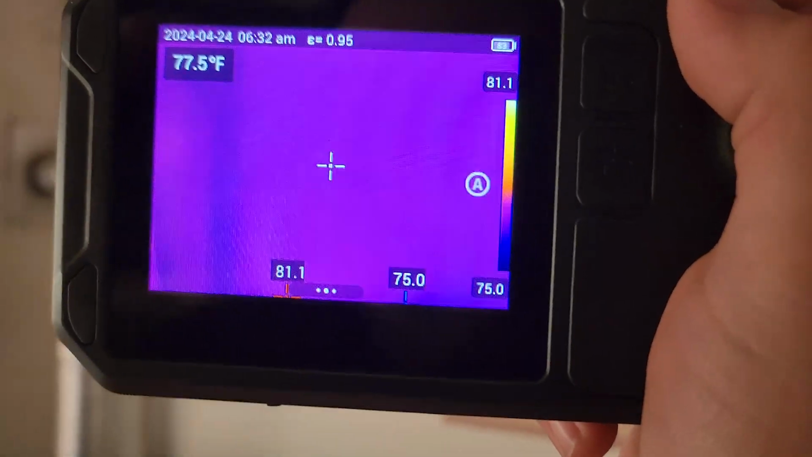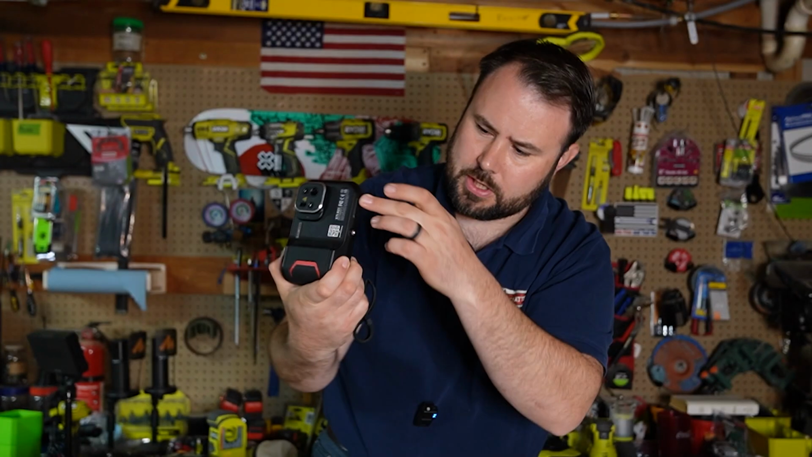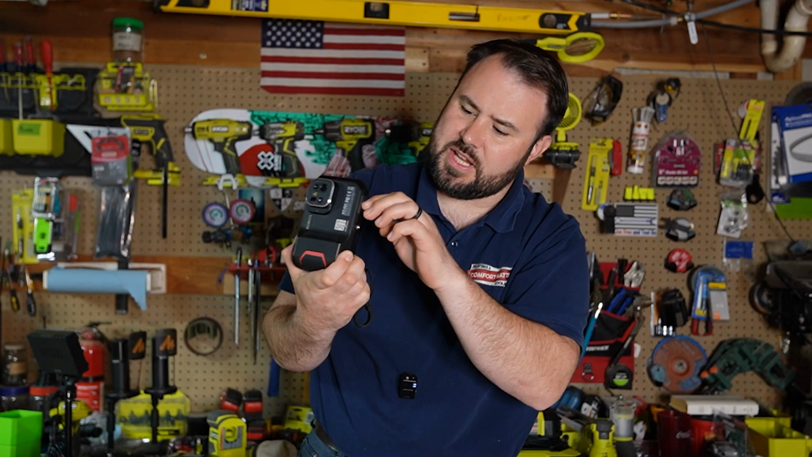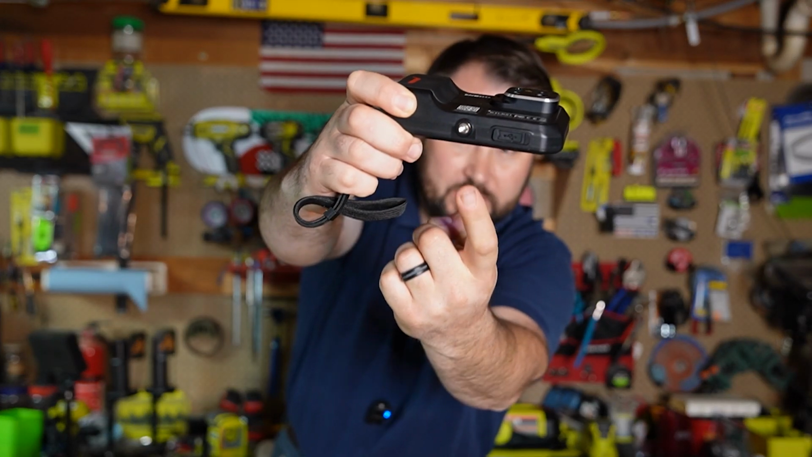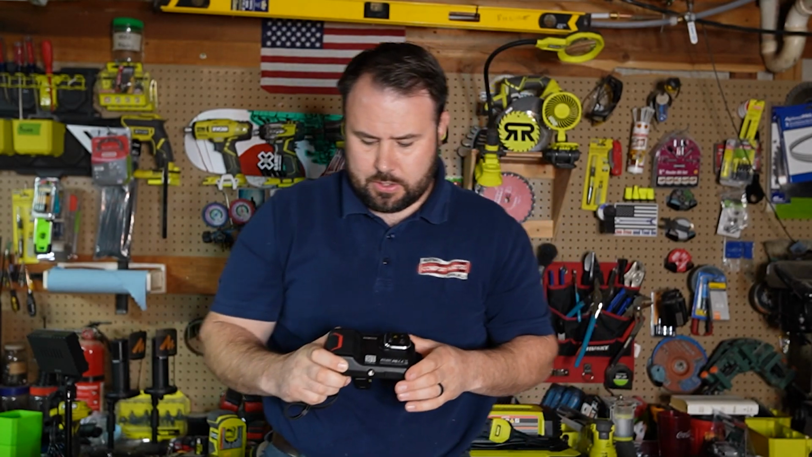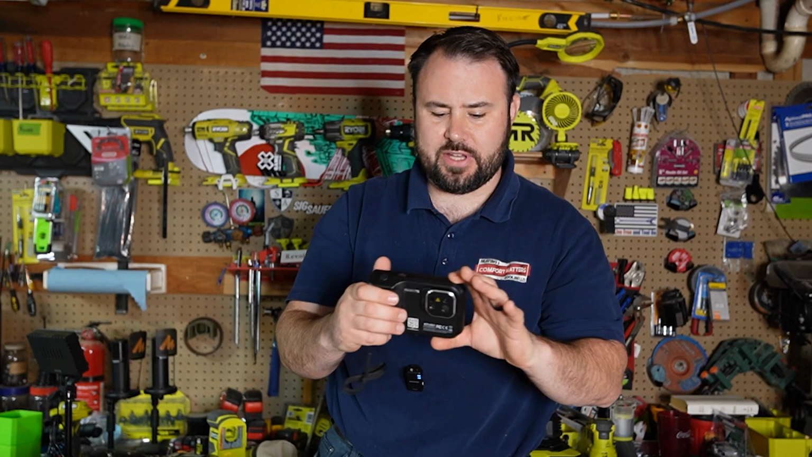Now, this is rechargeable too. So right up under here, take a look right there. There's a place to charge, and that is a USB-C, and they have a tripod setting right there as well. Let me just point that out. Hopefully you can see that. So you can check this out. You can work with it. It has great grips on the front and on the back of it.